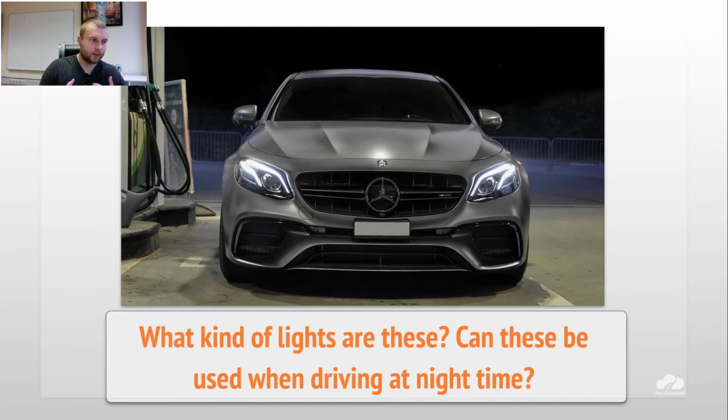How do you think, can we use it at night or not? Of course, we cannot use them at night. That's why they are called daylights, and only during the daytime can we use them. For what reason, how do you think, are car factories and vehicle companies making this kind of mode option? Mostly it's because of economy.